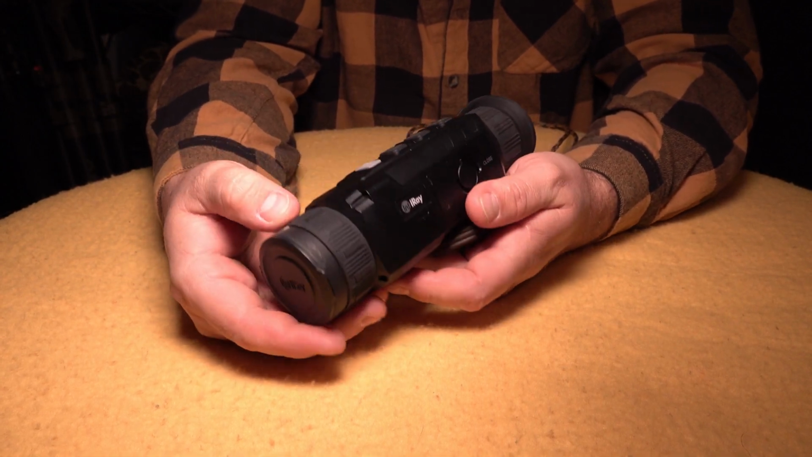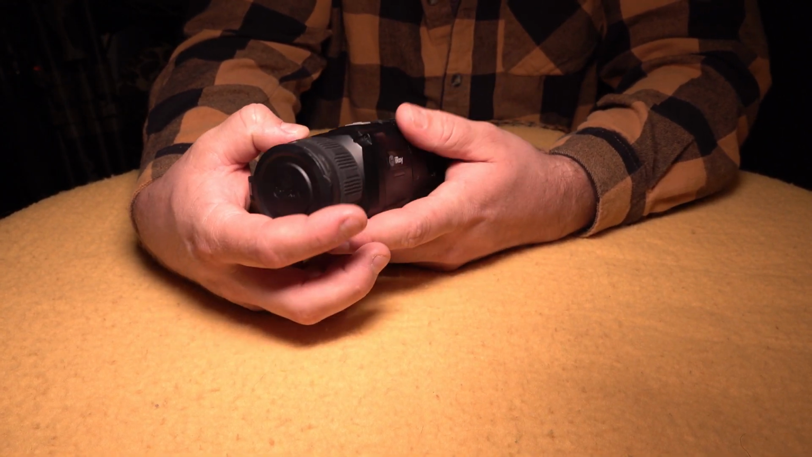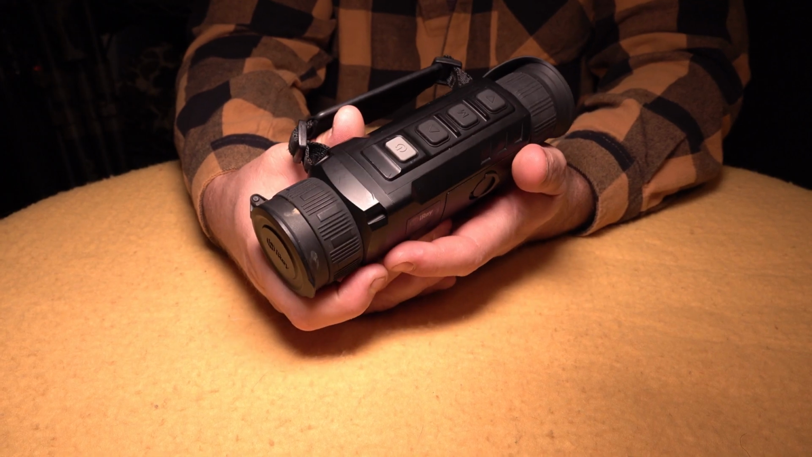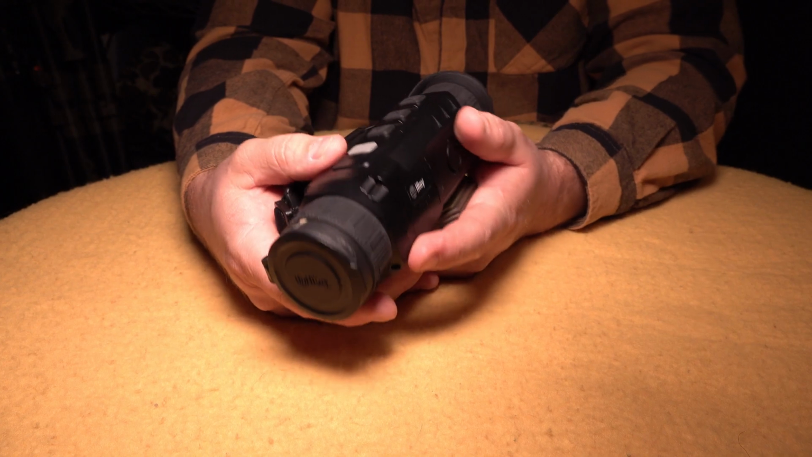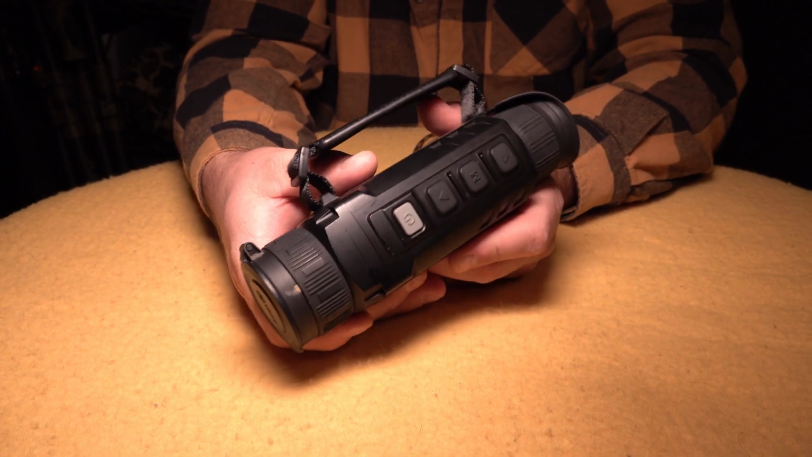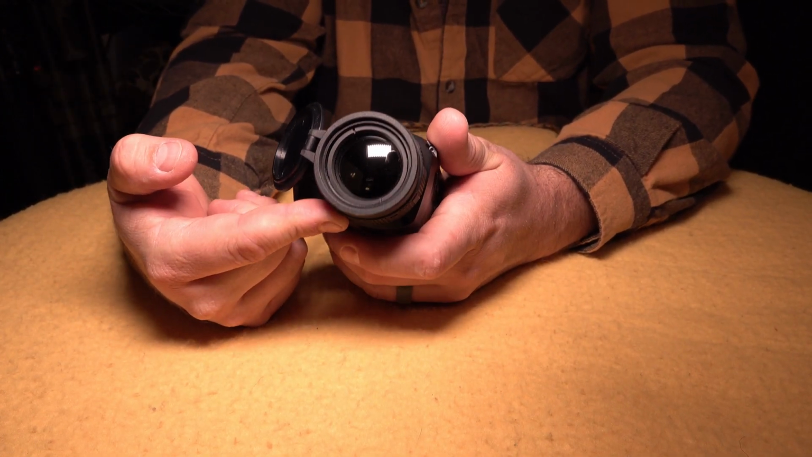I'm going to slowly roll in the specs about this as we go along the way, so just enjoy those, because I know that they get real boring if I sit here and talk about them. The big things are that this is right now about $4,000, and this is November of 2022. This is a 640 by 512 thermal scanner. The base magnification is 1.5, and the frame rate refresh is 50 Hertz, and this does include audio and video recording. So starting at the very front, again, this is the 38mm model.